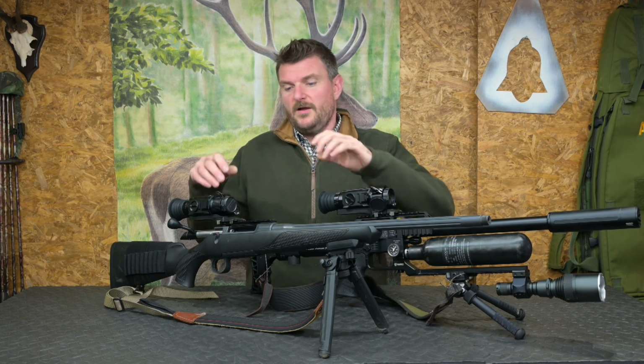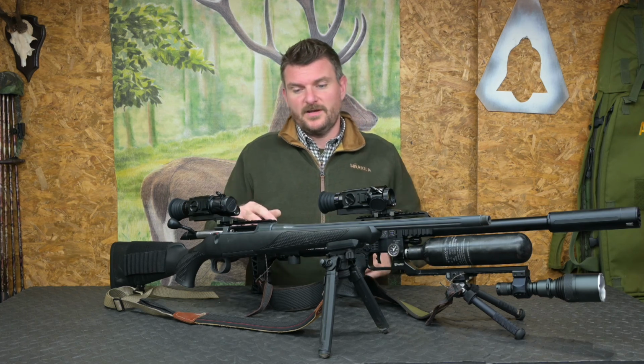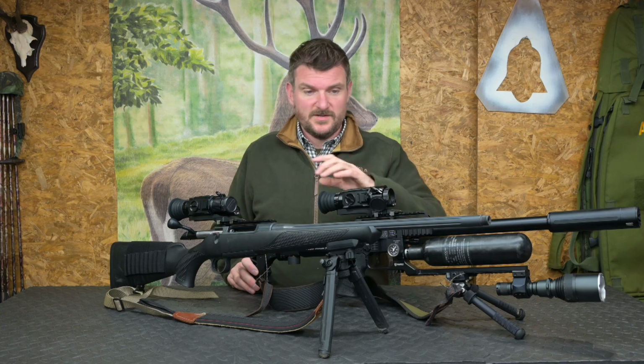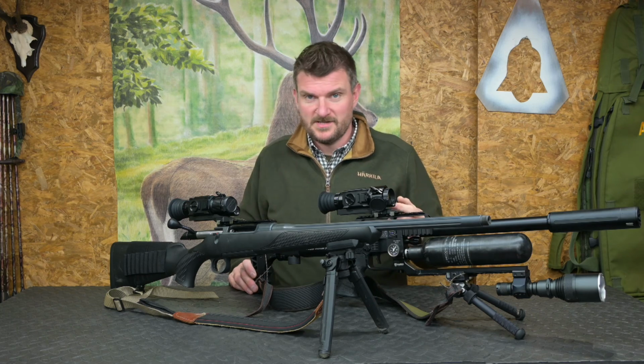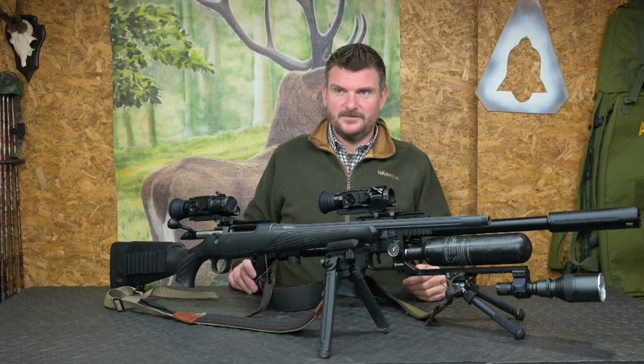I didn't find so much need for the laser range finding capability on a foxing rifle because I generally like to shoot on land I know well. I know my distances well, and with a .223 flat caliber like that, I can do mostly everything with a point blank range zero. I know where I can aim central, I know where I need to aim a little bit high up into the shoulder, etc, etc.